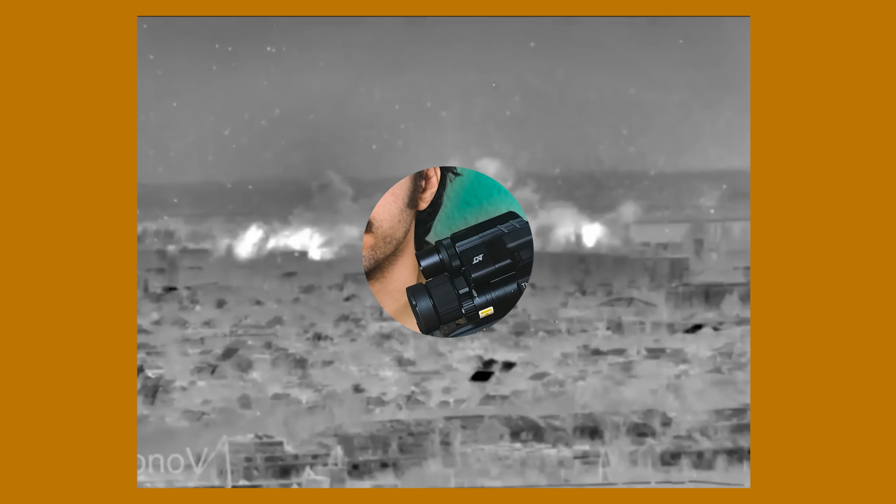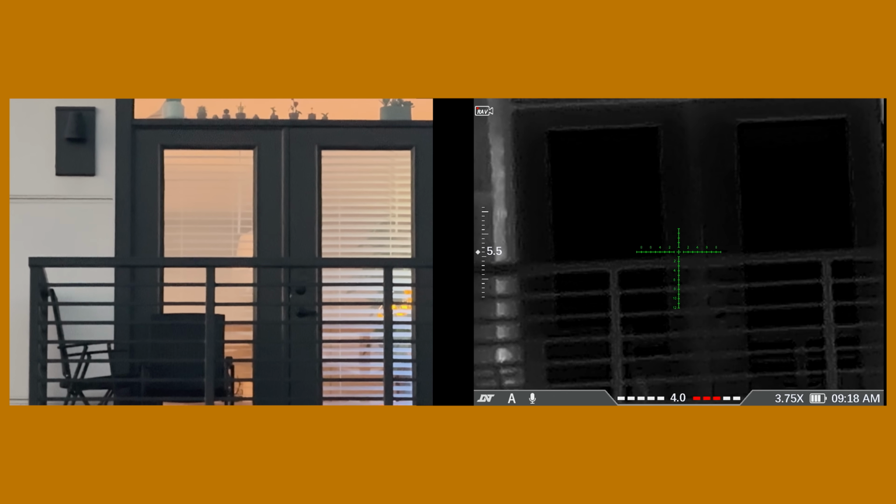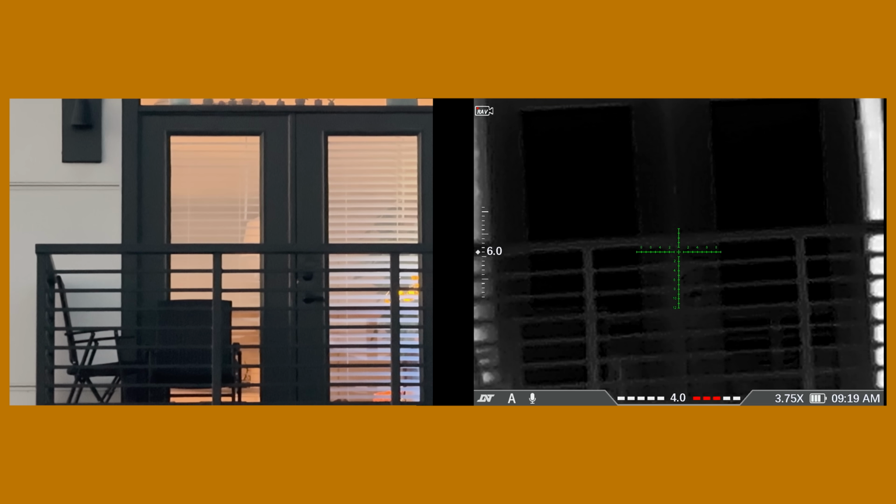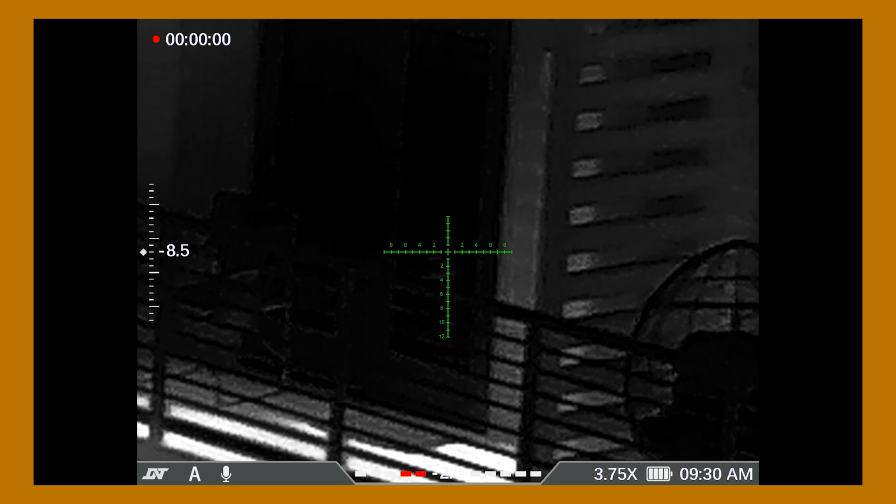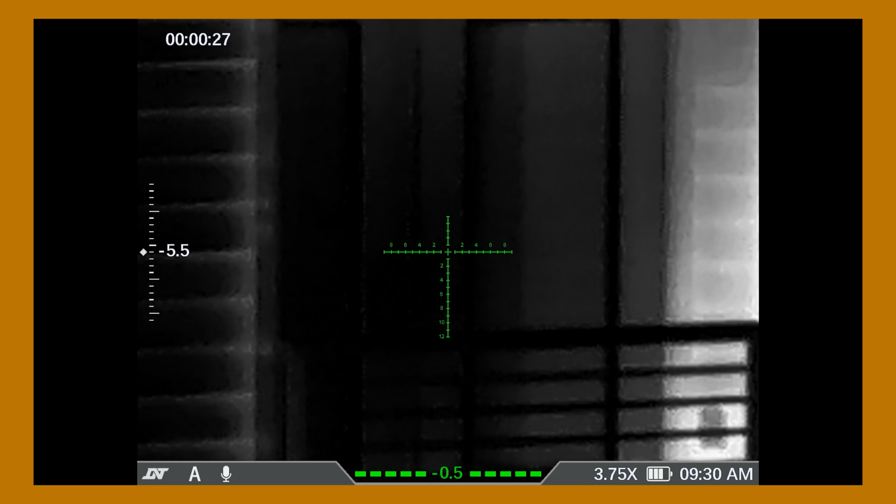Now, night vision and thermals both have pros and cons. Personally, I would pick thermals over NODs in the majority of situations, but they're not perfect. One big thing is that thermals cannot see through transparent surfaces. The biggest thing that means is that you can't look through windows. Even if I can see something inside perfectly with my naked eyeballs, I'm not going to be able to see anything with these. That also applies to reflections.